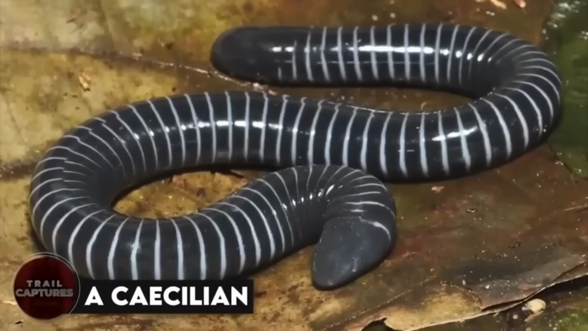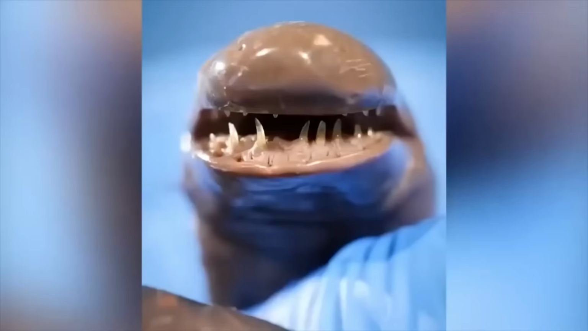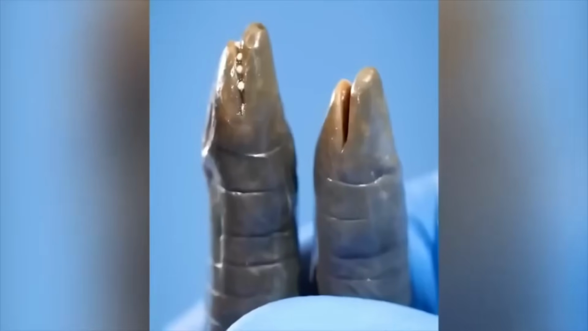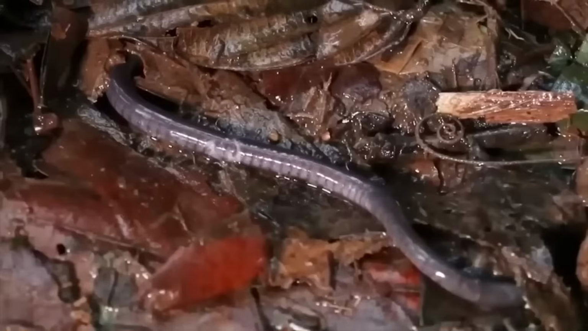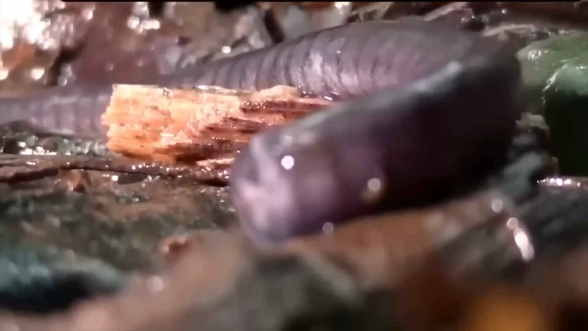A Caecilian. What you're seeing right here might look like a worm to you, but just look at its fang-type teeth and the whole head. This is not a worm, folks. It is called a Caecilian, and these are amphibians. Yep, just like frogs. They just lack arms and legs. But as they lack, their nature made them the only amphibians to have fangs.